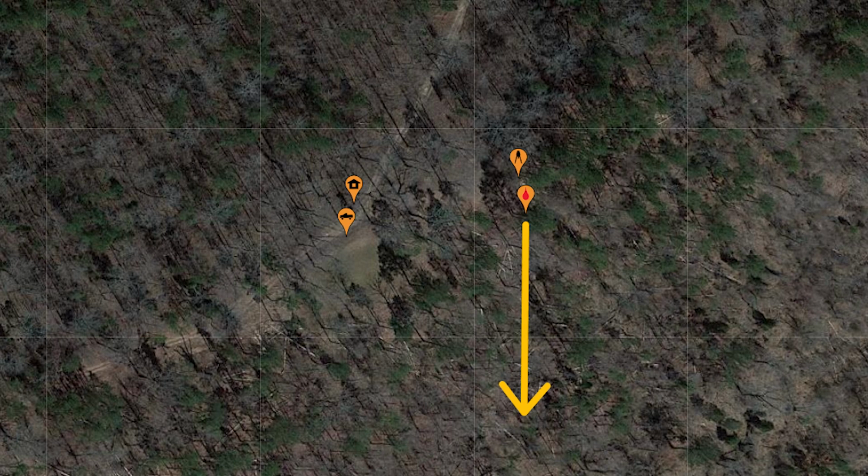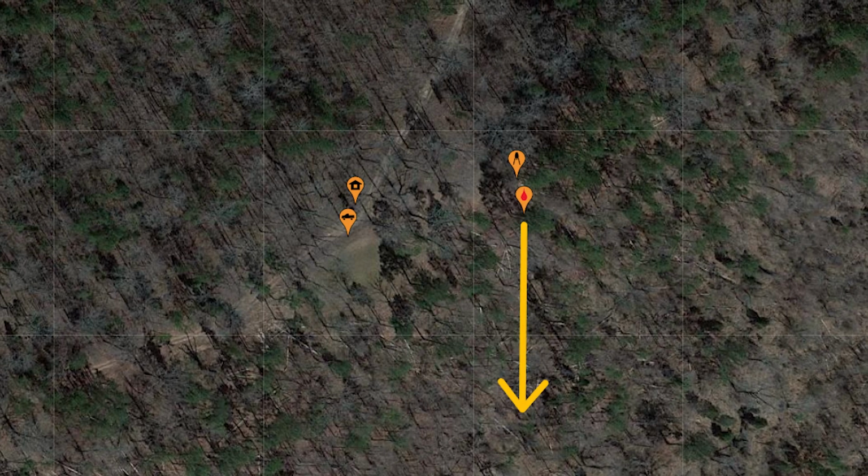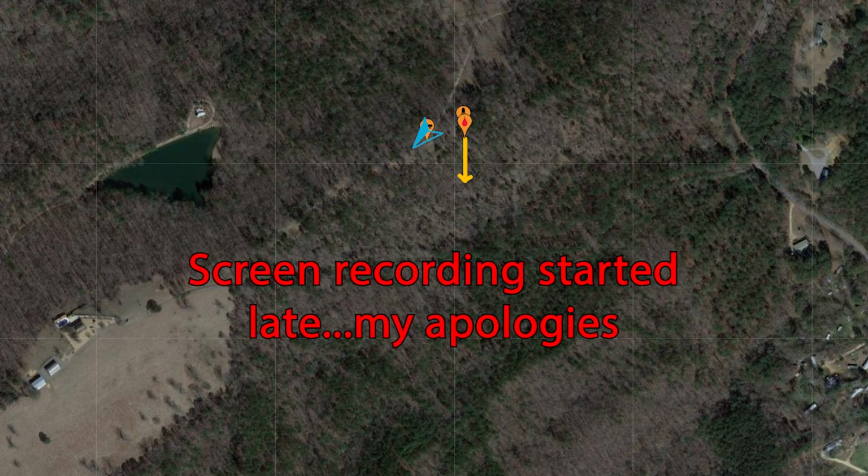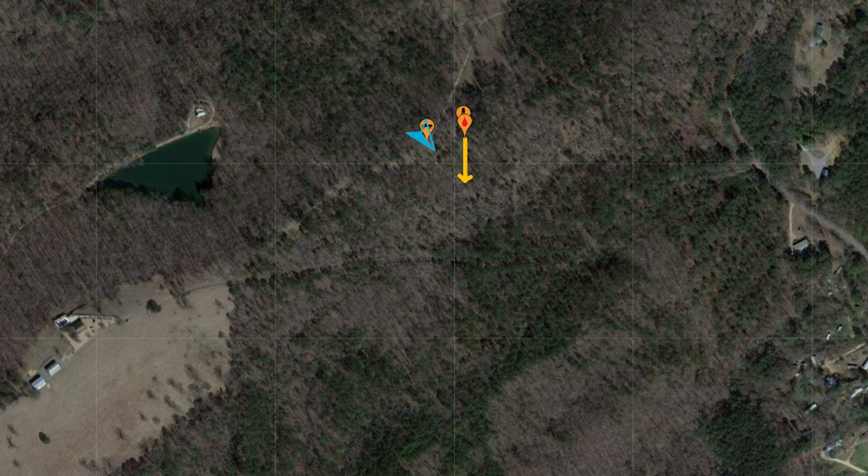Home point updated. Check map to confirm. Oh no!